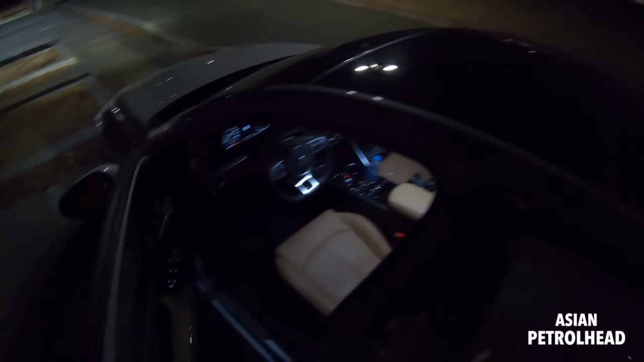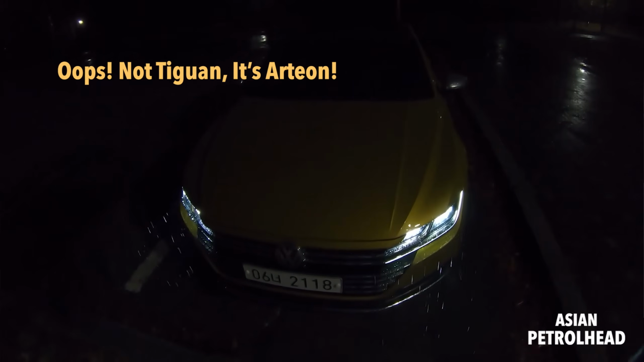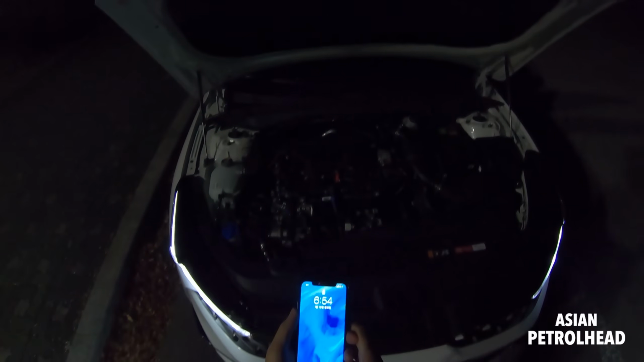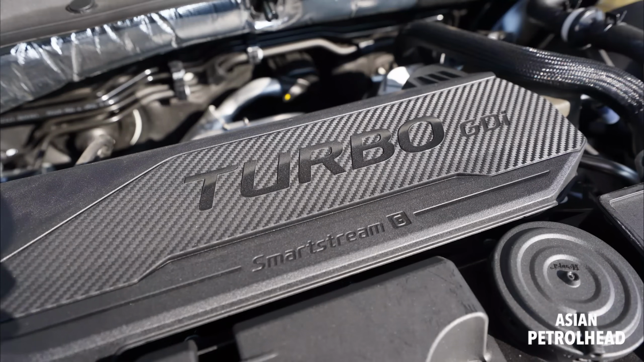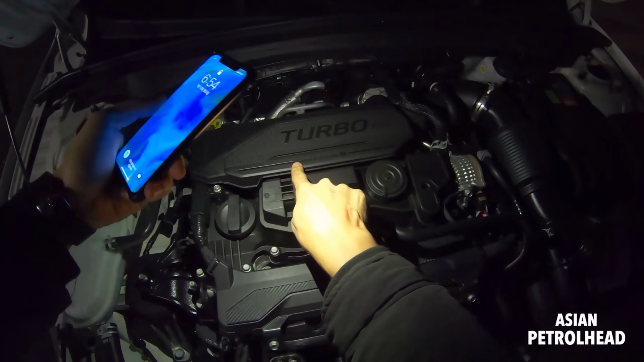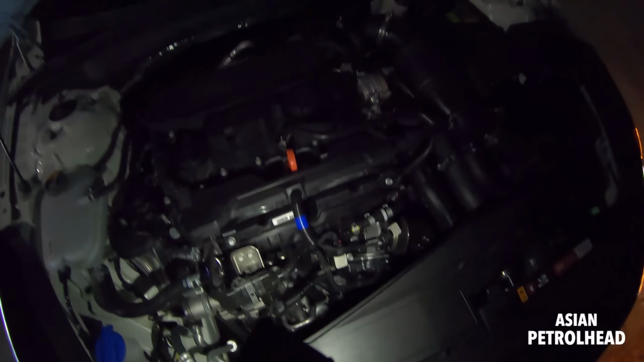Let me just show you the engine room, because it's not raining today. So it was raining on the Volkswagen Tiguan when we were filming the night drive. I'm sorry, it was too dark, right? Sorry. So it's got a 1.6 liter turbo, it says GDI turbo, turbocharged gasoline engine with Smartstream technology. It's a very nice engine.